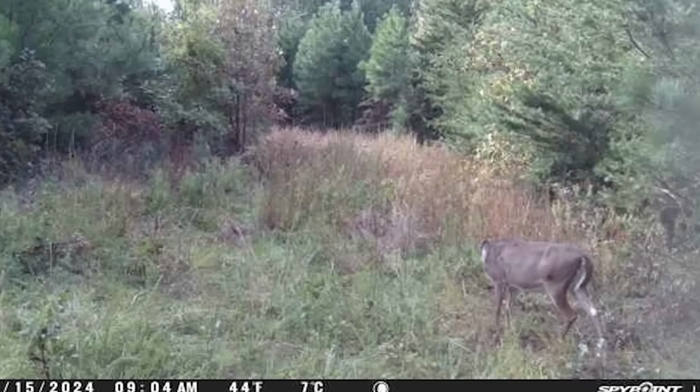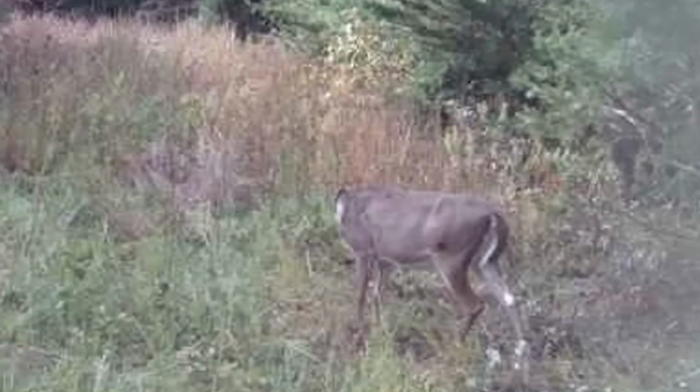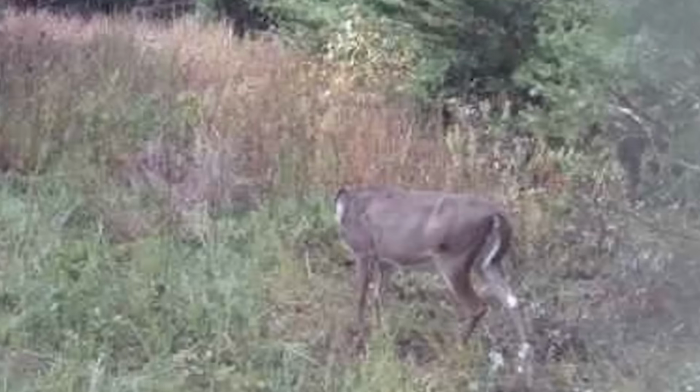Now, I know this is most likely an illusion, but the way the deer is angled, I'll be honest, I really can't see how its head can be positioned in order for this to happen. Imagine seeing this on your trail cam one morning. Ugh, I would be sick.